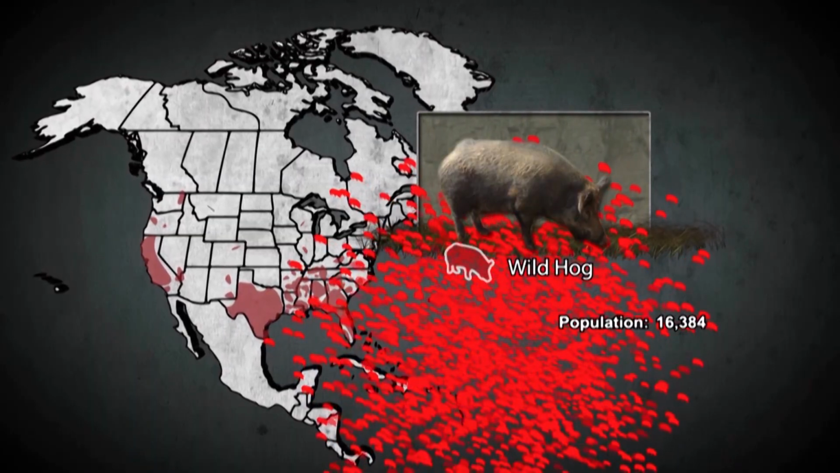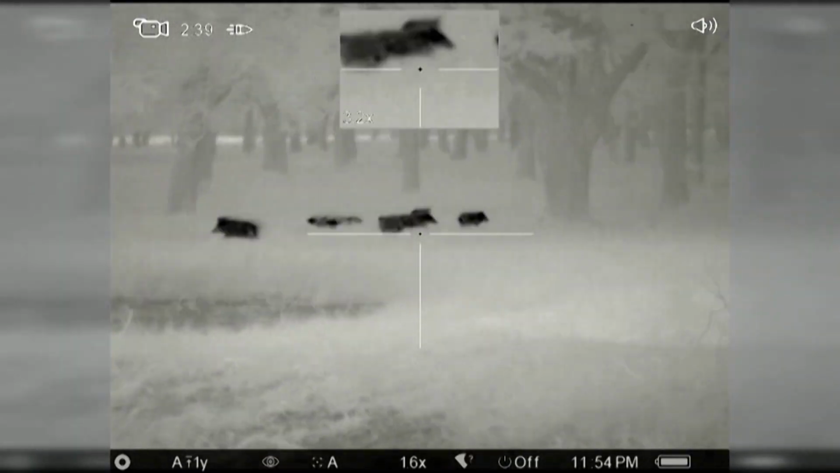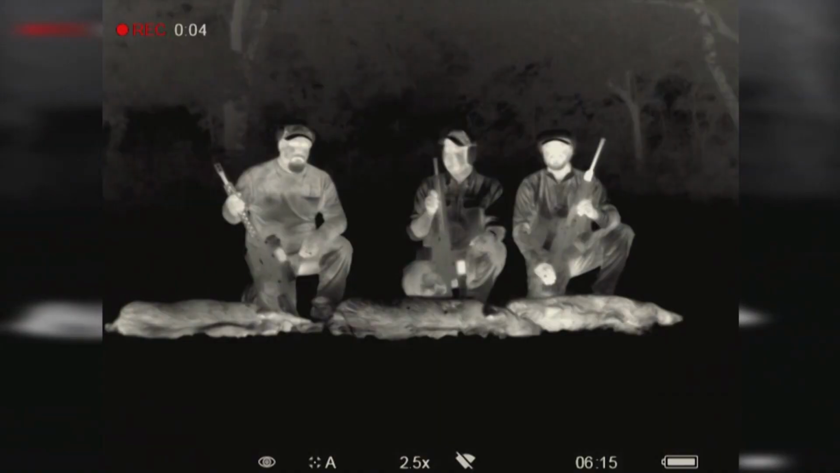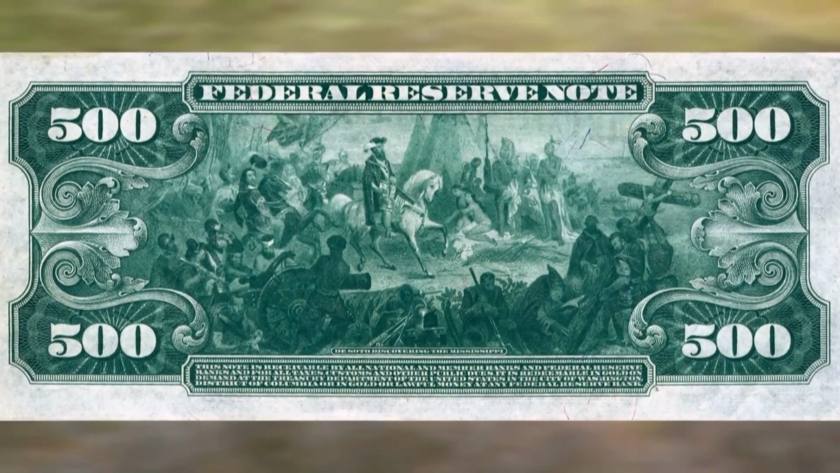At the current rate, the feral hog population more than doubles every 5 years. To keep this in check, hunters in Texas will need to remove 1.3 million hogs every year. An impossible goal, but one that we are more than willing to try to hit. As for de Soto, well, as a reward for the feral hog invasion, he somehow ended up on the back of our $500 bill. Yeah, go ahead and check the one in your wallet.